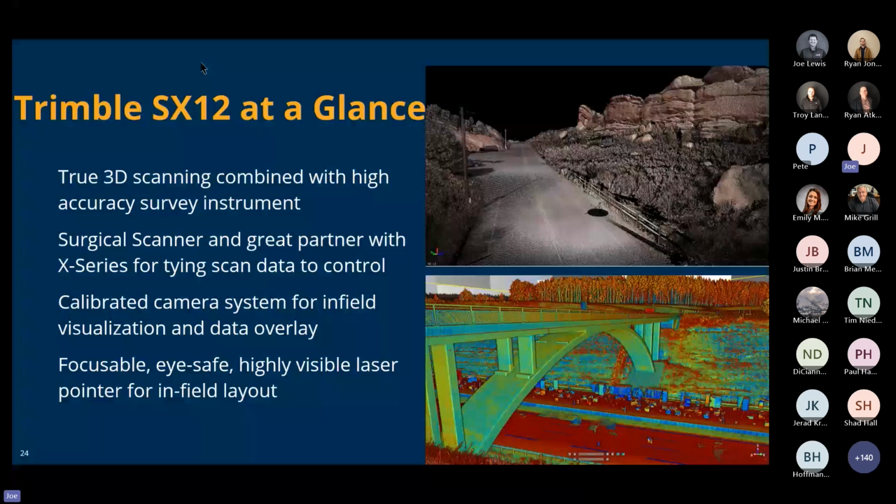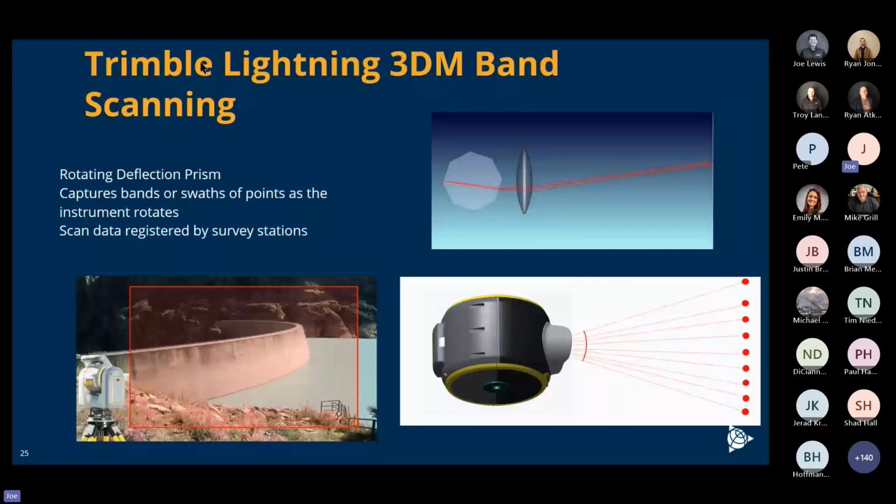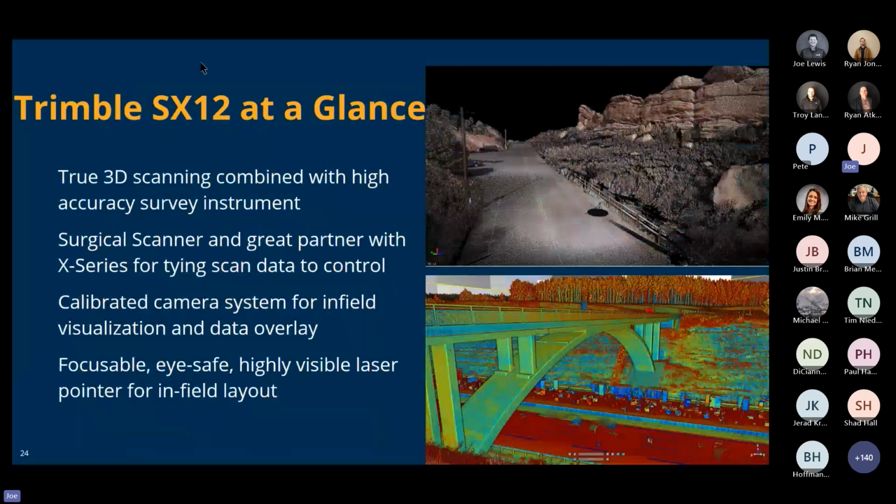So this is going to be that scenario where you're out surveying and you want to get great detail on a bridge. You window in that bridge and that's what you scan. So it's a surgical scanner. It will also work with the, pardon me, I'm getting ahead of myself there. It works with Access. So it works into your current workflow if you're familiar with Access.